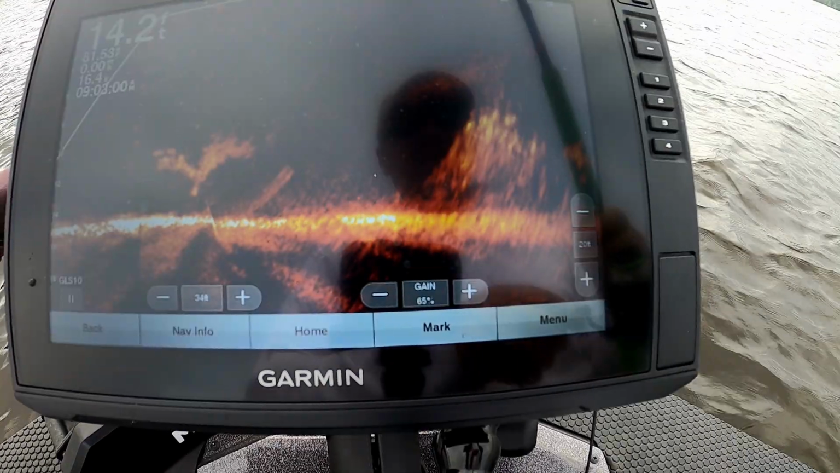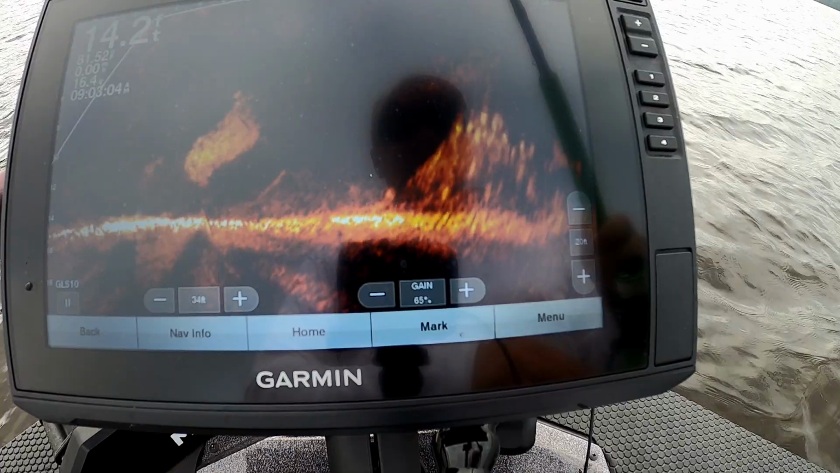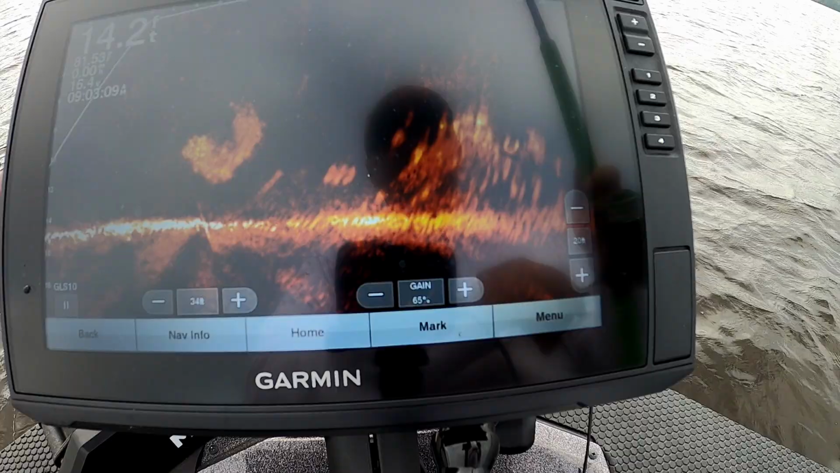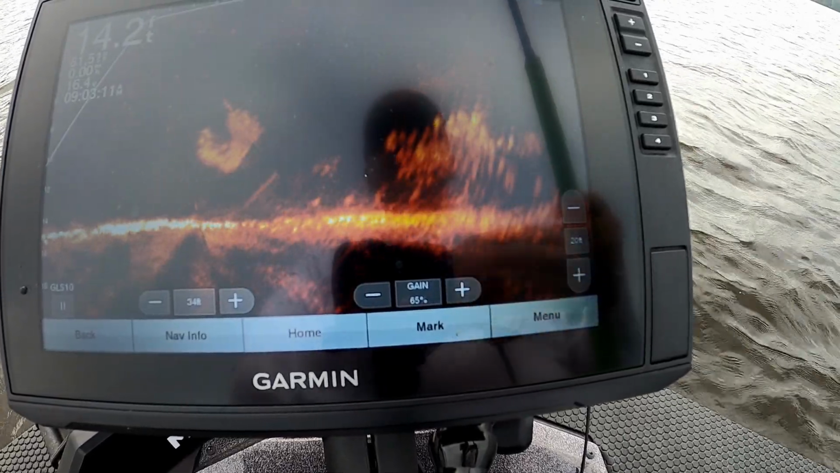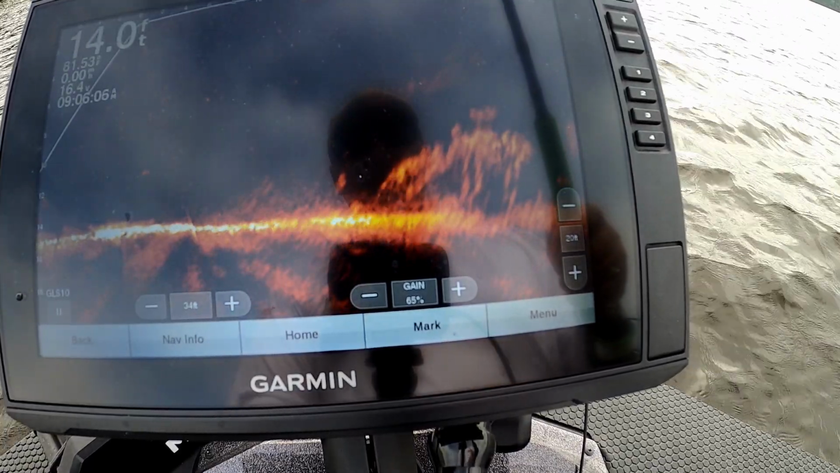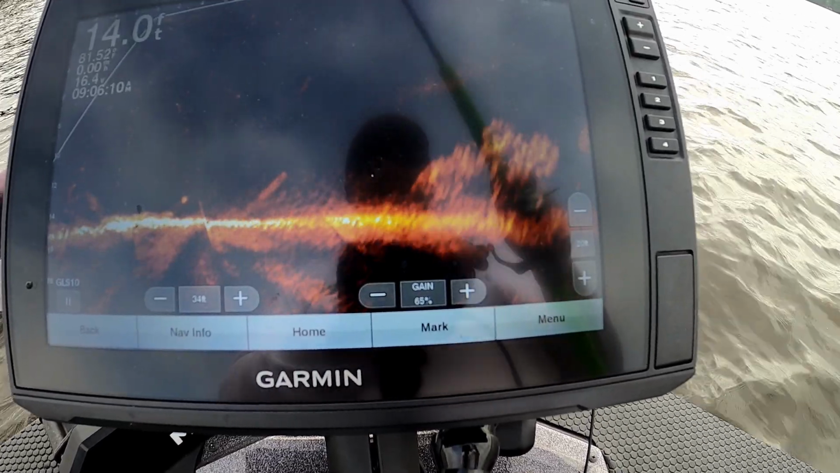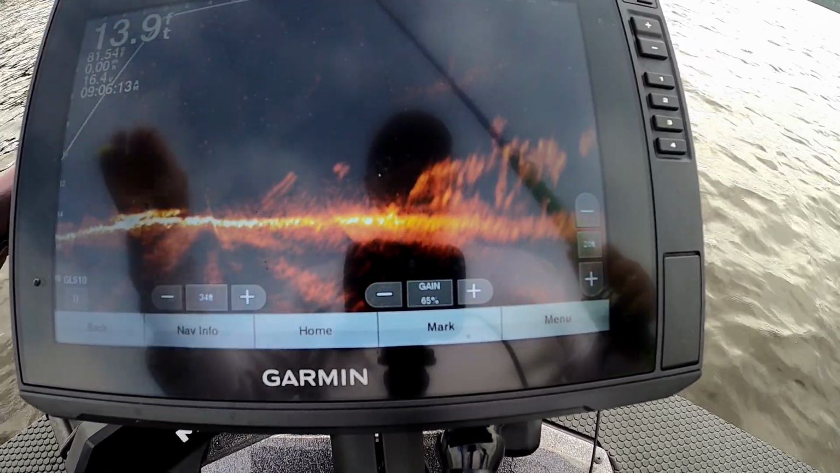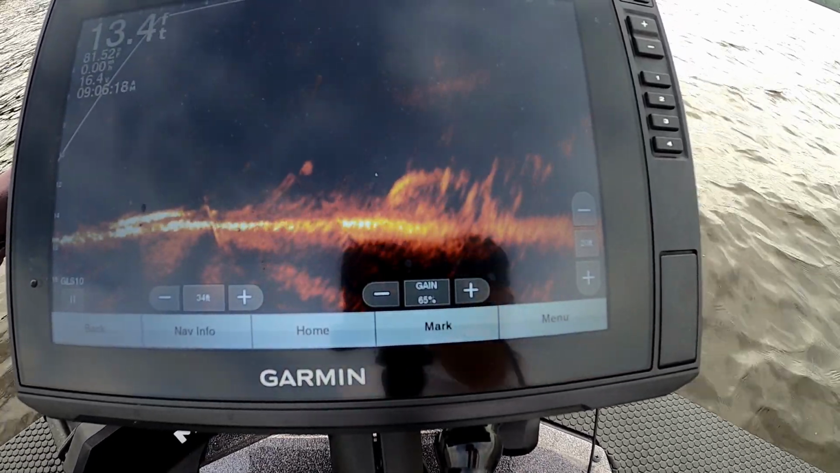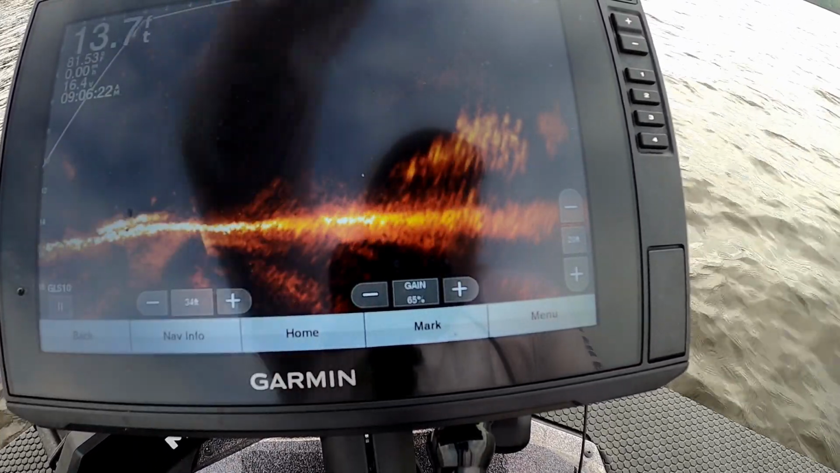Try that again. Oh, one came out and tapped it. Did get a nibble that time. Drop it down there to that one long guy right there. Nothing. Alright guys, so that's the first school of fish right there. I would say so far that's pretty inconclusive as to how it works on those crappie.